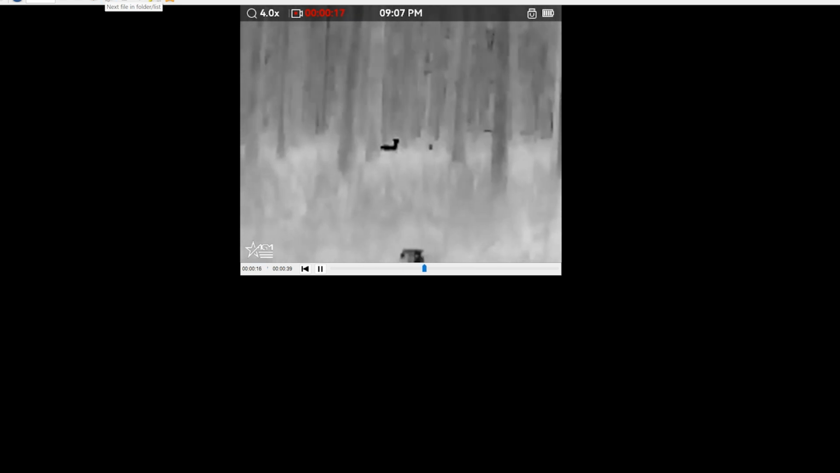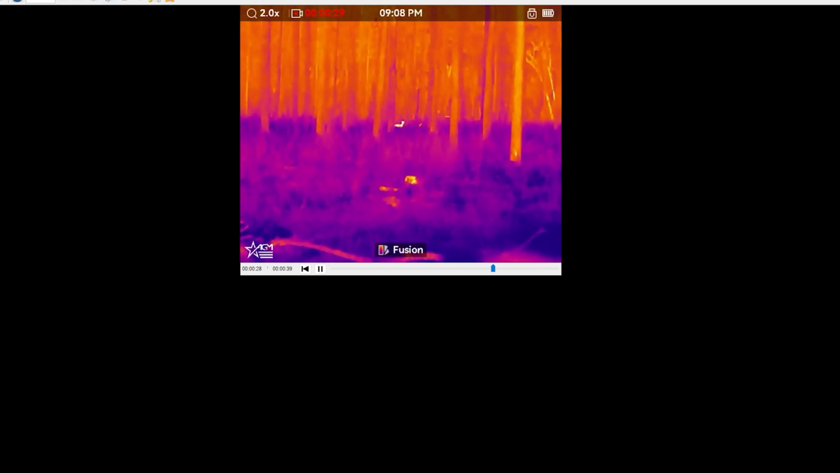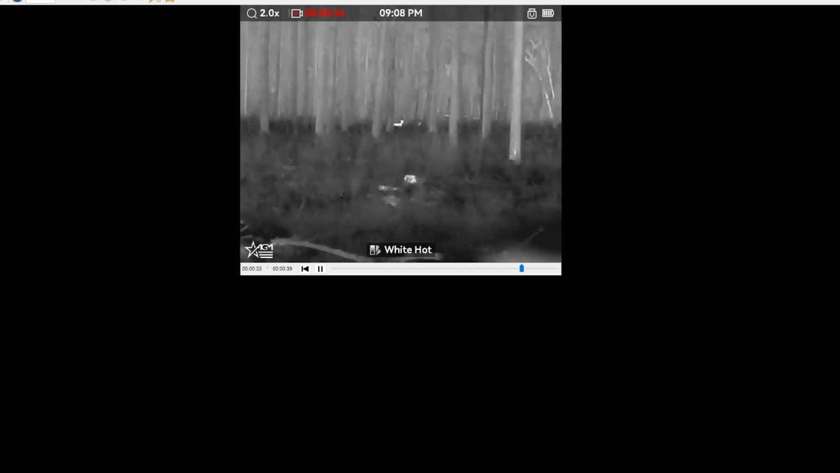Moving on from there, here's another one. Let's zoom in on this one. Again, it's going to blur out some as we do, but you can see there's 16 power. And there's 2 power. I don't know if I go through modes on this one or not. I do. There's black mode on 4 power. And then we're going to go to fusion. There's 8 power there. 16 power. Maybe we don't go to any other modes. See if we do. Yep, there's fusion mode. And there's red hot mode. White hot mode. So pretty cool.